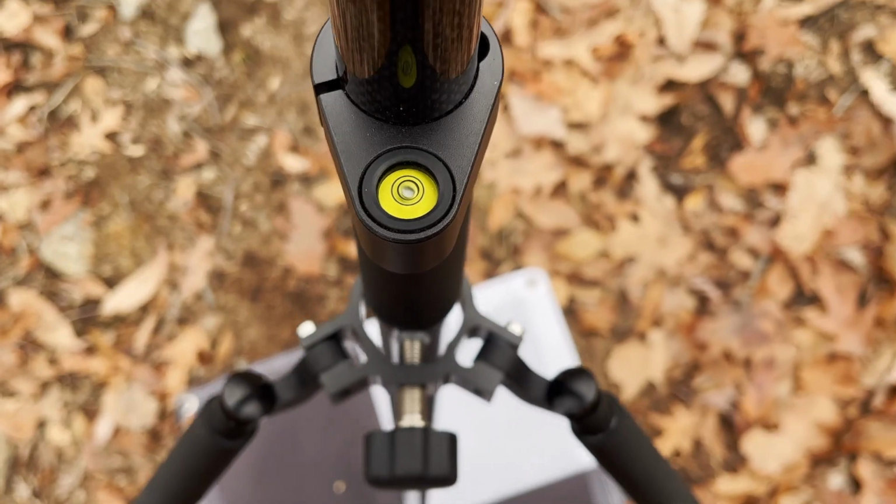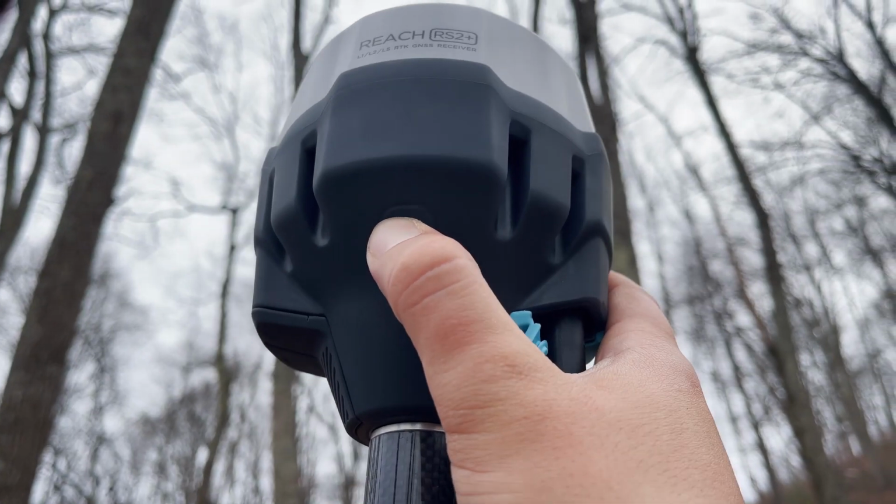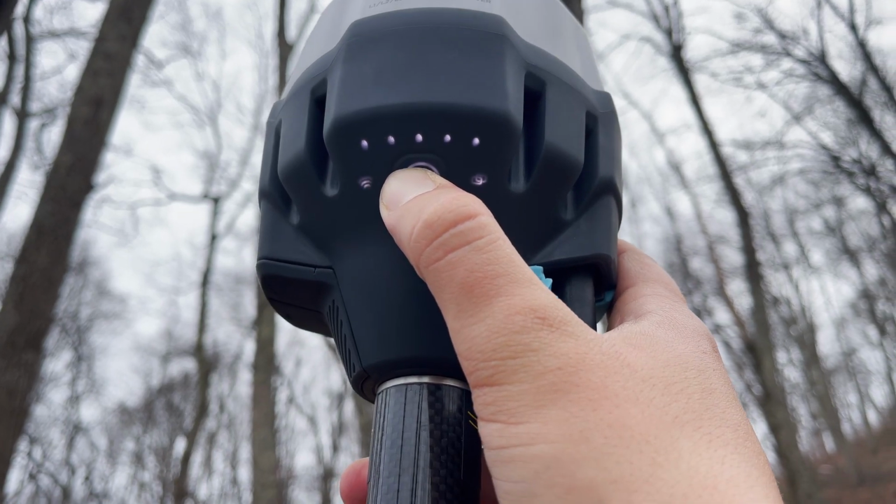All right, we like that. Okay, so we'll come up here to our inlet. There it goes.